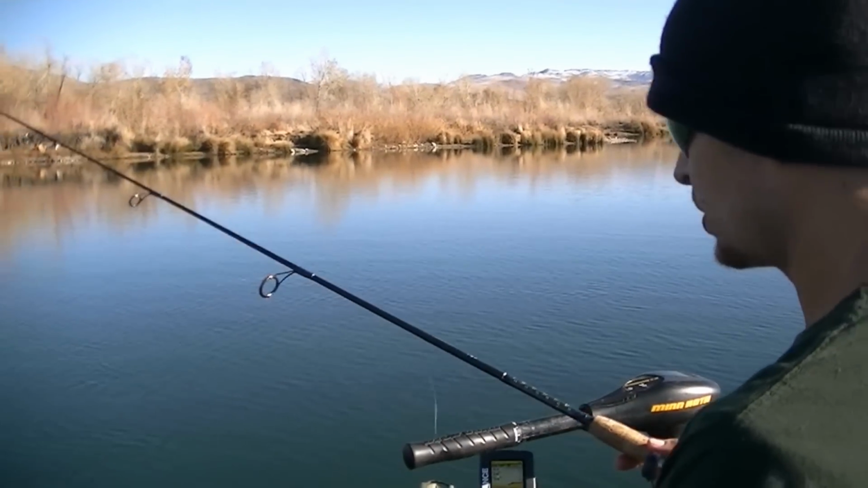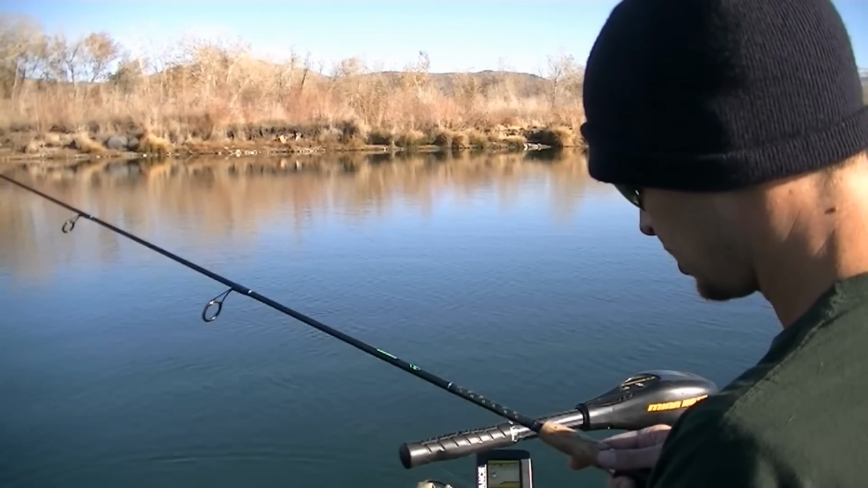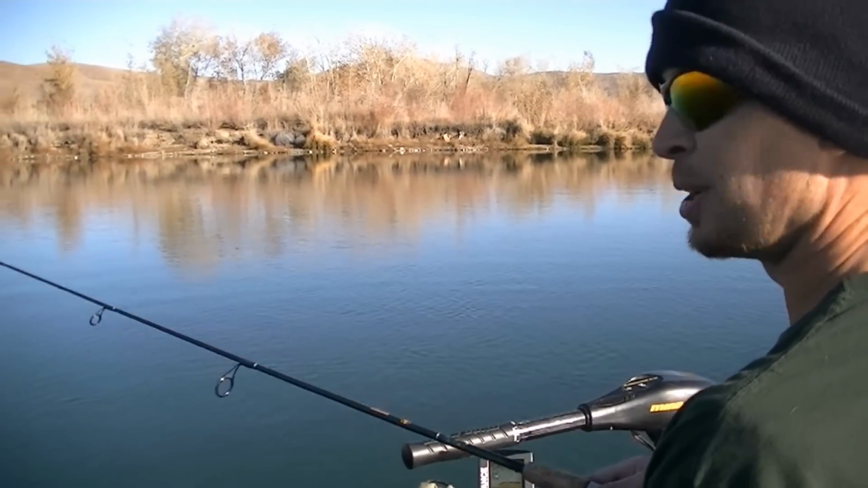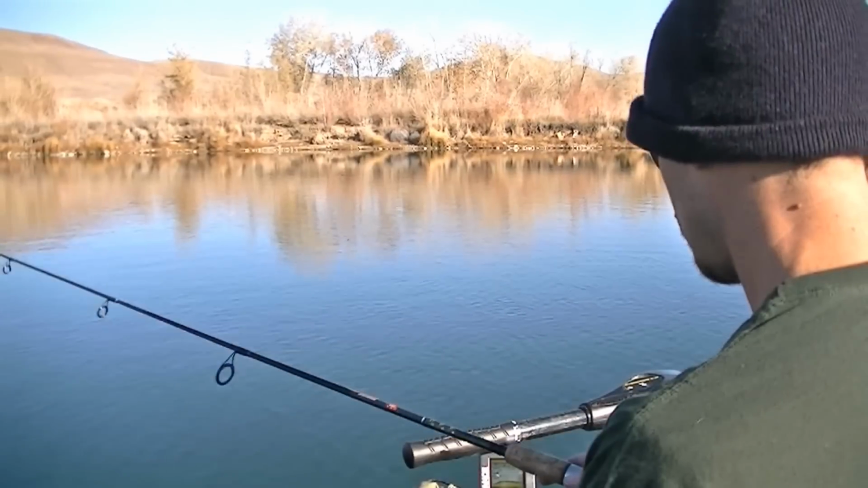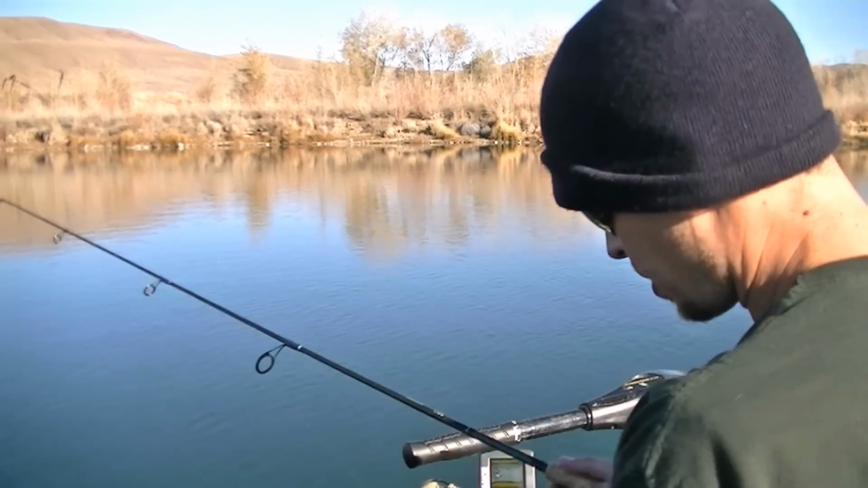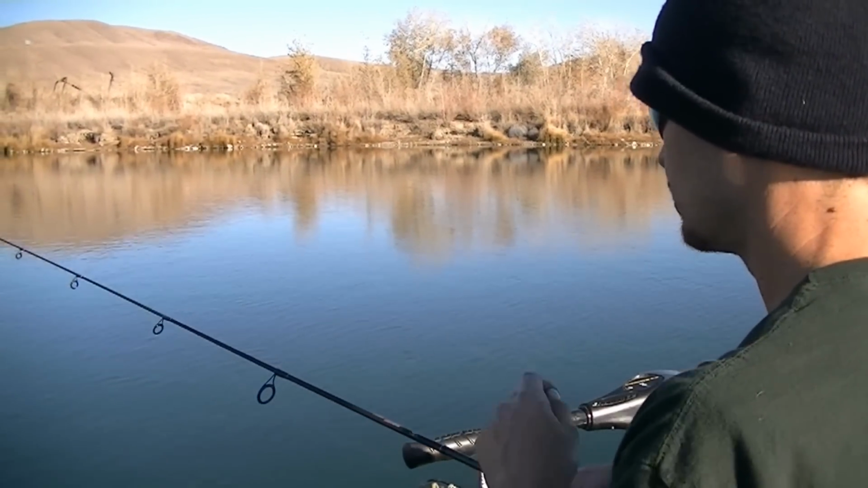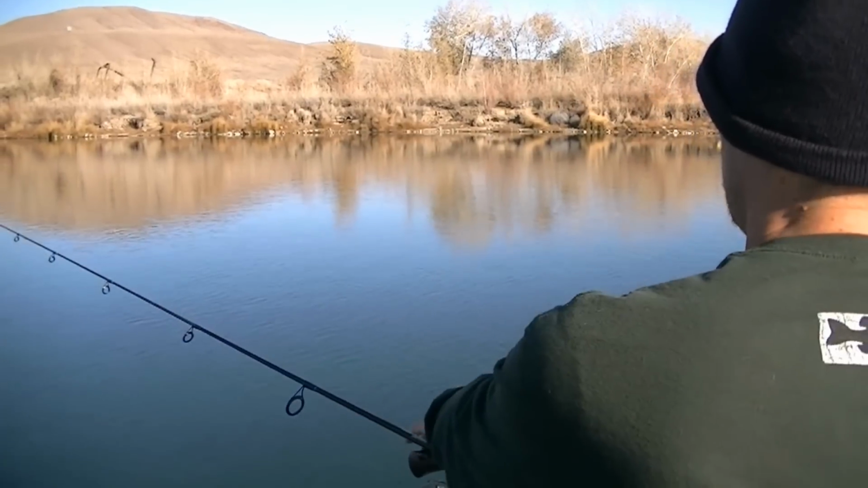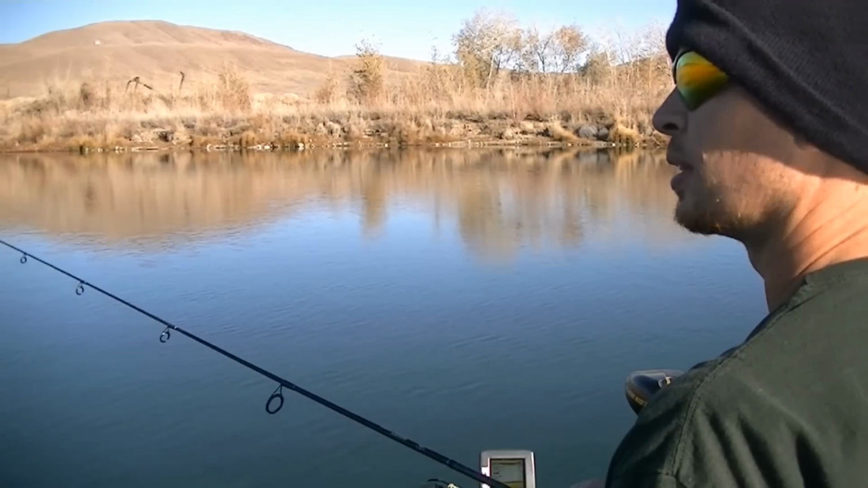I'm right on top of them. I'm going to drop down to them with this little tiny hair jig. There's a bunch of them down there, so we should definitely hook up. They're all in about 12 feet of water there, so let's see what we can do here. Yeah, they're all over the bottom, so that's a good thing.